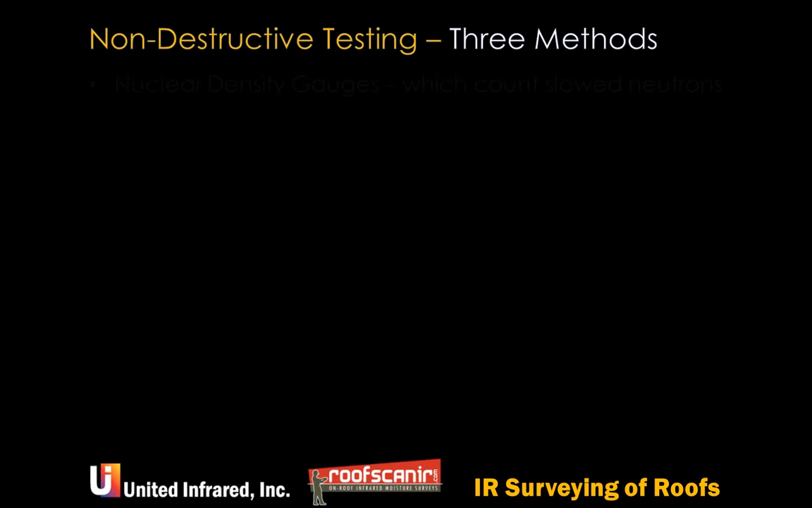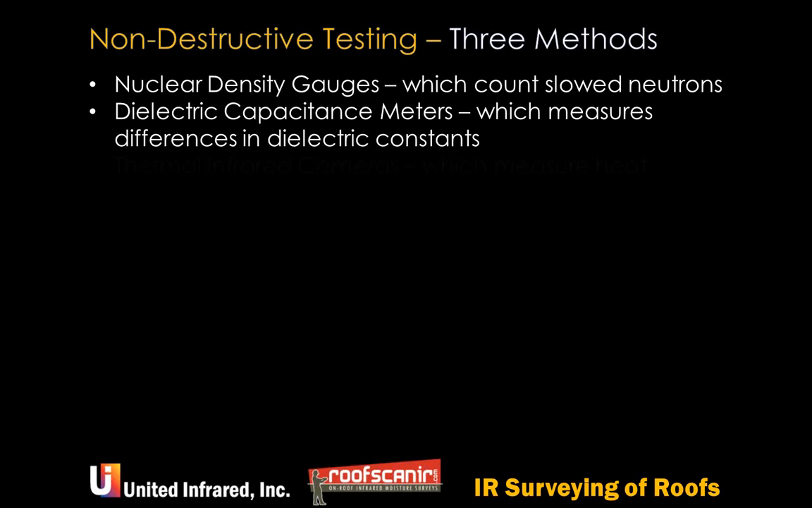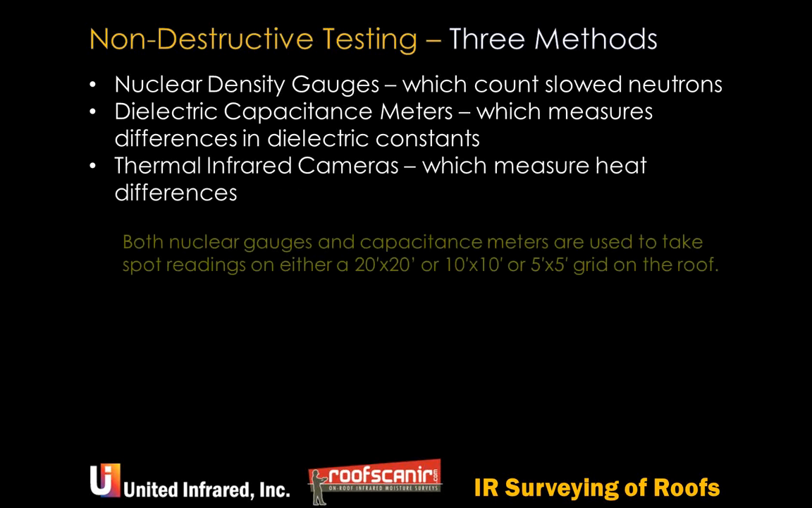So the three non-destructive methods are nuclear density gauges, which count the slowed neutrons, dielectric capacitance meters, which measure the difference in the dielectric constant, and infrared thermal cameras, which measure the differences in heat between wet and dry roofs. Now, first I want to spend just a minute to tell you how we use those other two types of meters other than infrared, because obviously we're an infrared company.